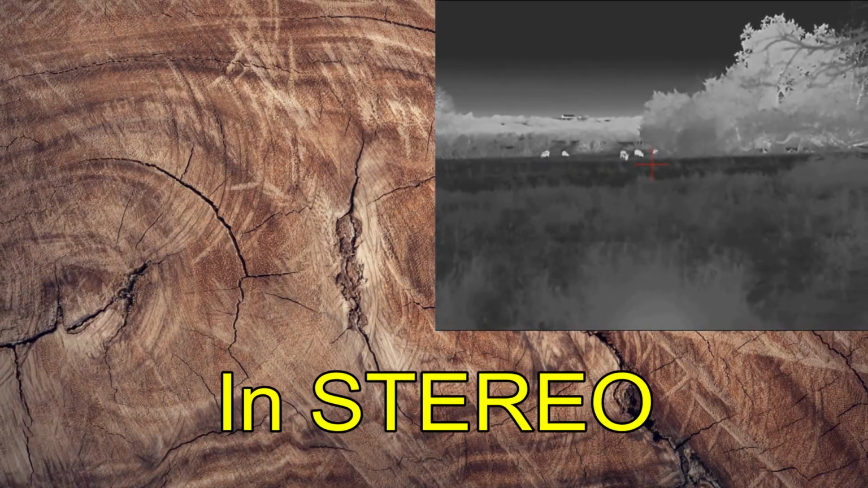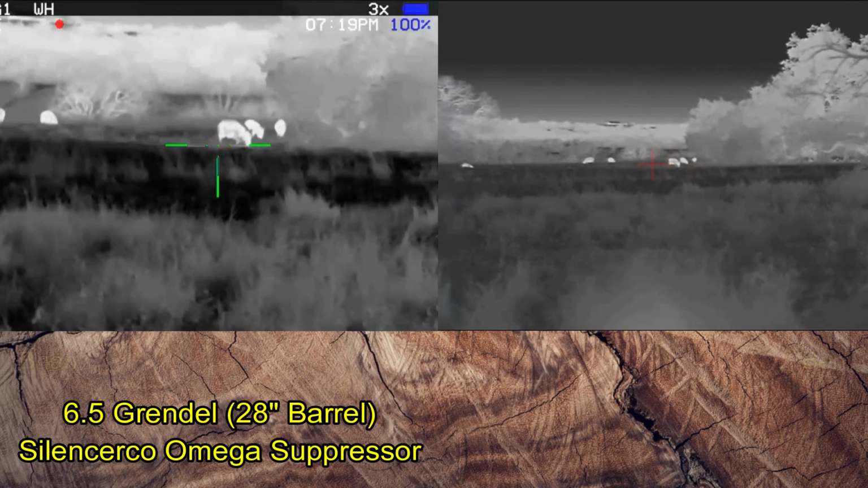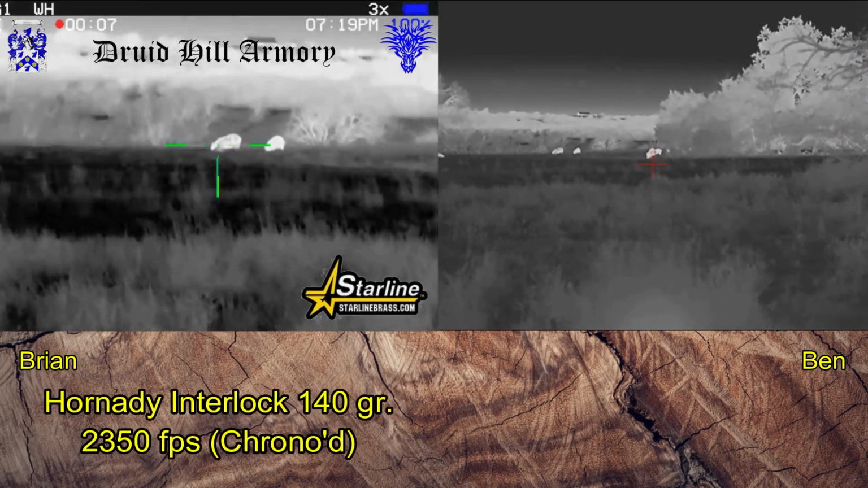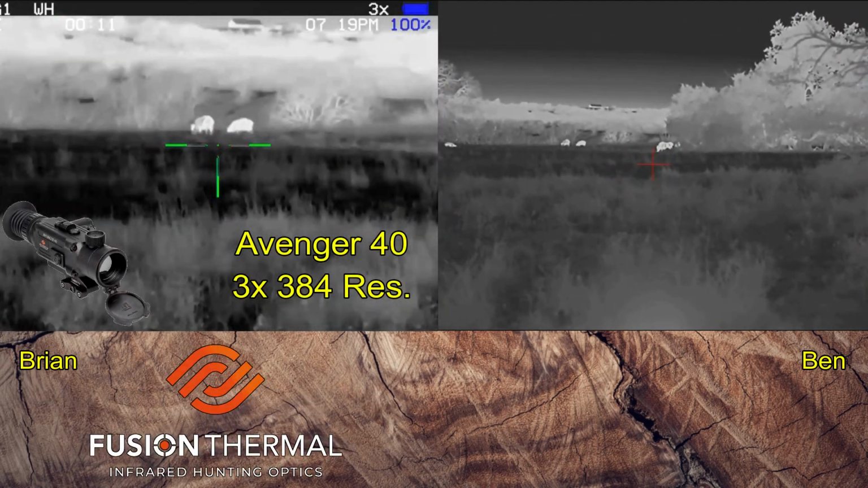So we decide to get set up. Now y'all saw Ben's rifle and ammo setup at the beginning of the video. I'm shooting a 6.5 Grendel with Druid Hill Armory loaded Hornady Interlock 140 grain bullets, and I'm shooting a Fusion Thermal Avenger 40 thermal weapon sight.